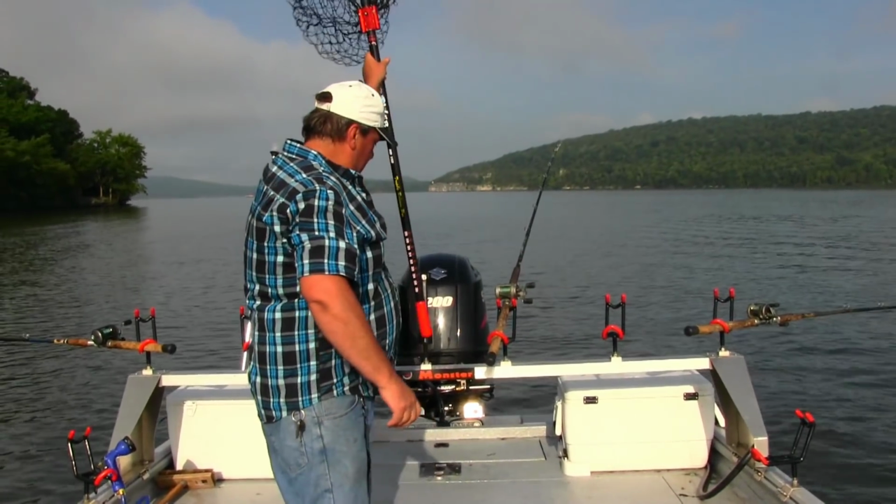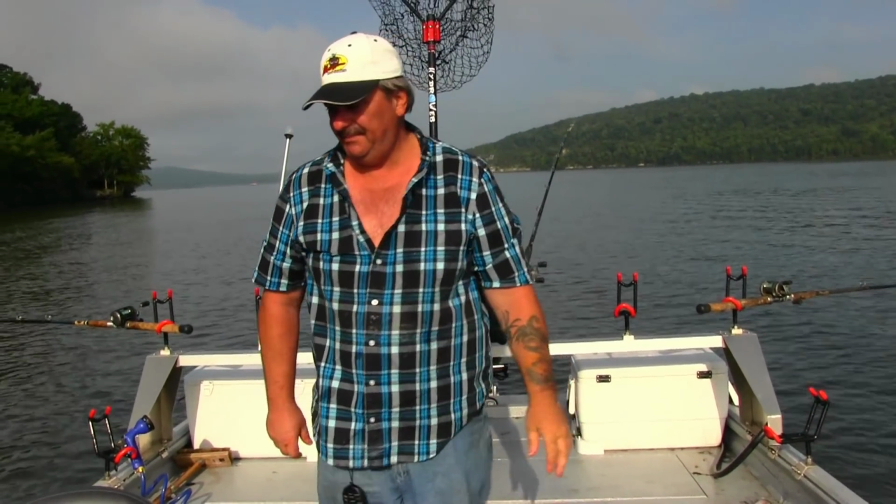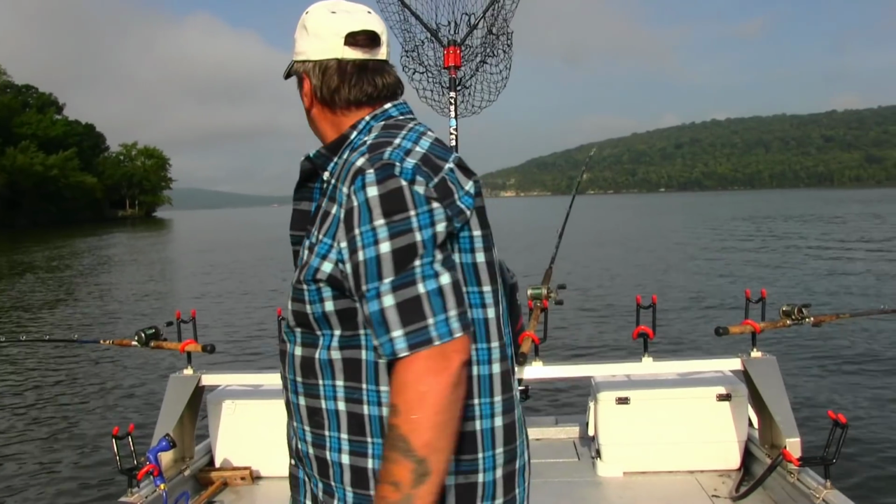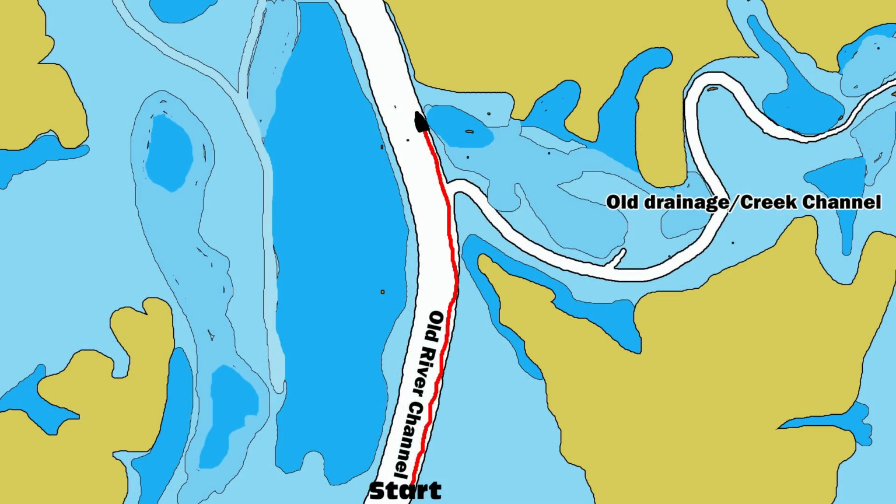We're going to keep chugging along, fellas. We may find us a big one here shortly. We're just drifting down this main riverbed, the old riverbed in the Tennessee River, right next to a channel edge.